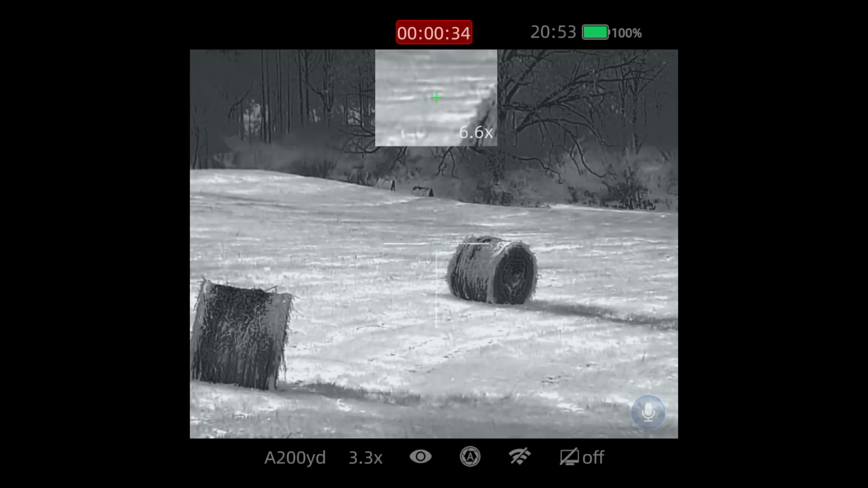Obviously, you can see the hay bales laying everywhere, so we're going to rip a howl. Hopefully we can get some fired up here close by to the point where we can get them to come in and give us a shot. So let's see if we get something going right here.